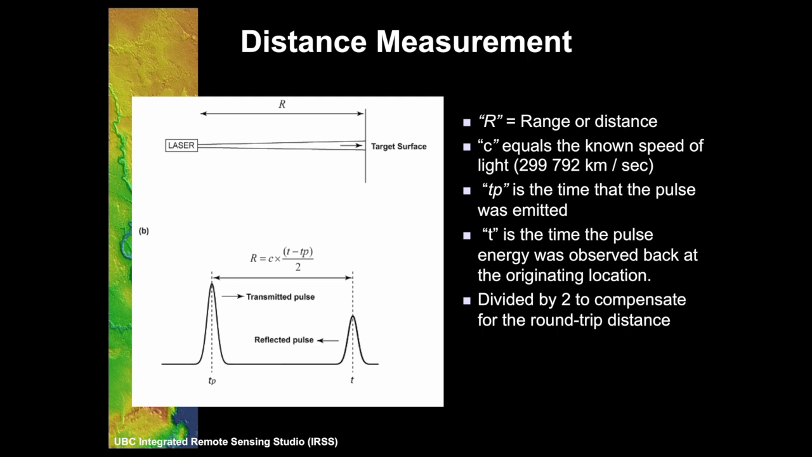So we have that. What we will do is divide that by 2, because the pulse has gone down and come back, and simply dividing by 2 will give us the distance between the satellite itself, or the instrument itself, and the ground. So it's a very simple technology for us to understand and use, because all we're doing is measuring distance. Now, we don't have a satellite system, so you just have to imagine that as being in a plane.